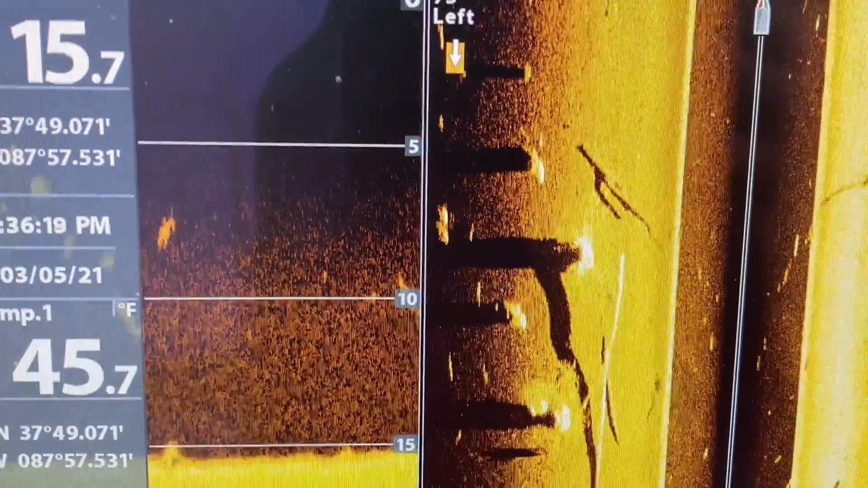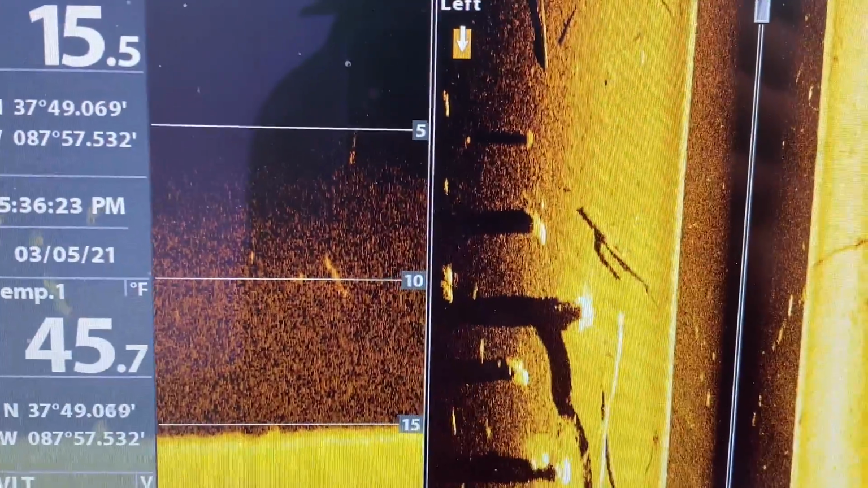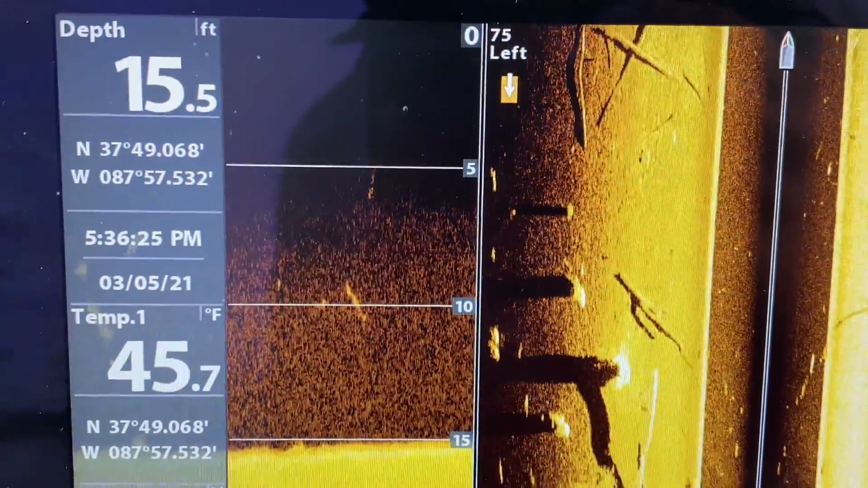All right. This is just a gorgeous area.